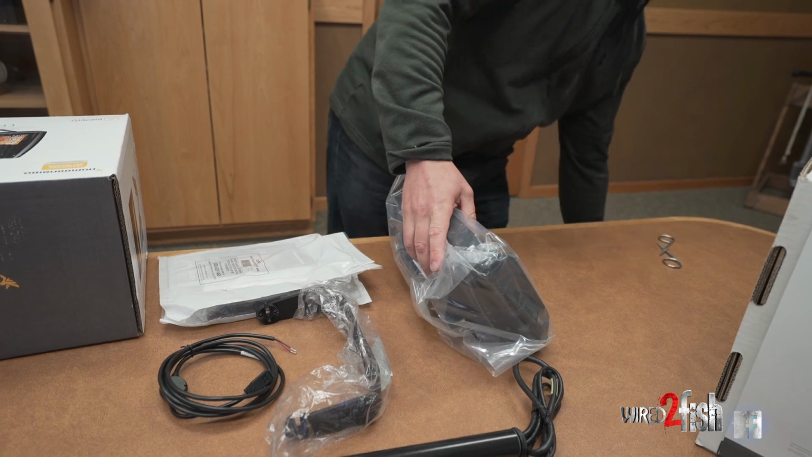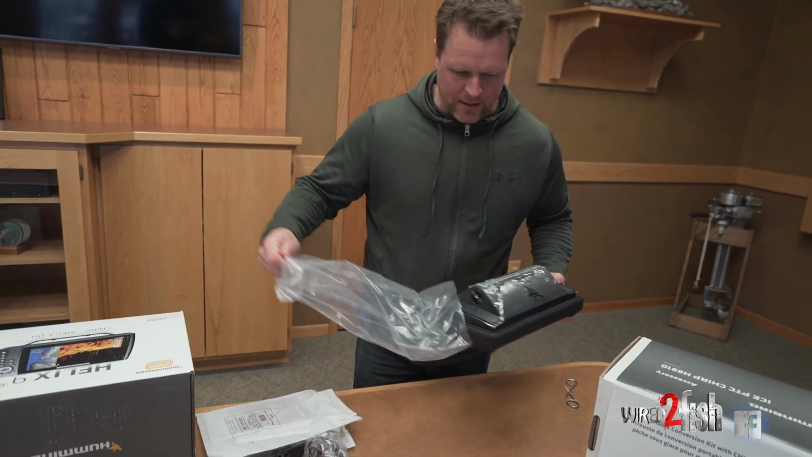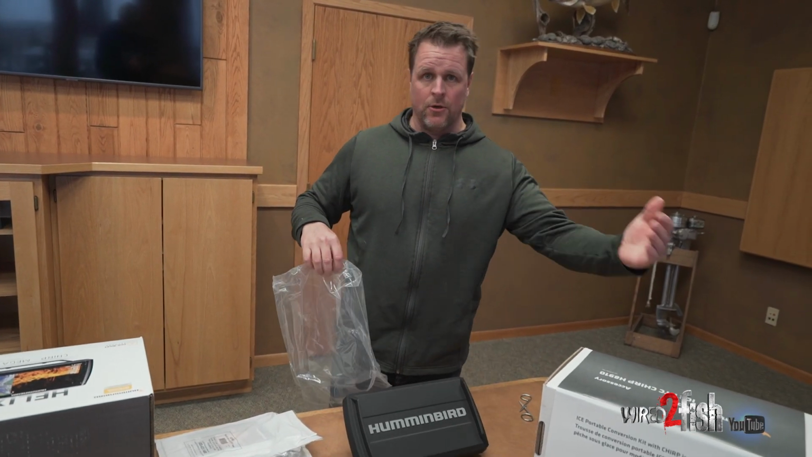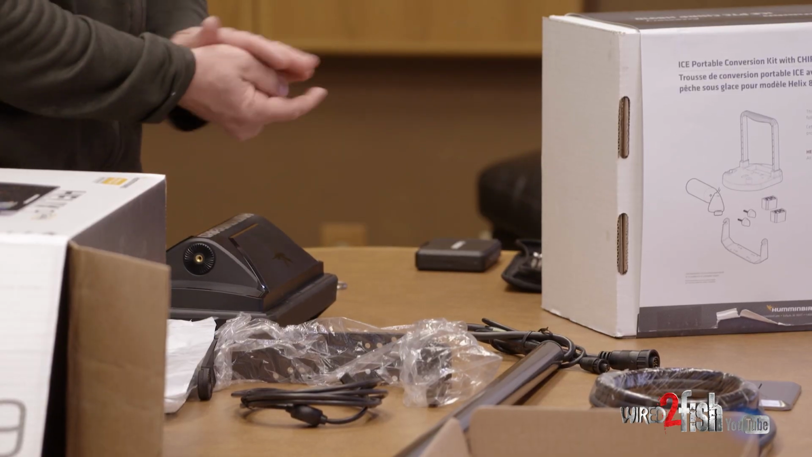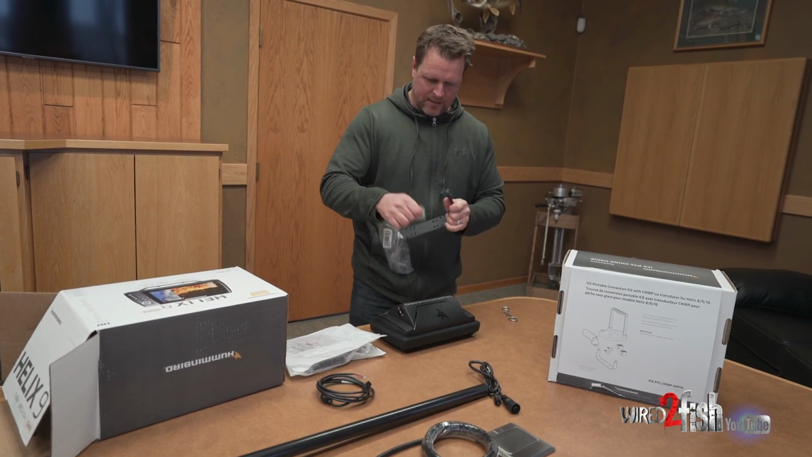The beauty of this whole setup is you can take this into your boat, and we've done a pretty cool video on converting your HELIX between open water use and ice fishing and vice versa. So it's a good value proposition. One unit can service both your open water and ice fishing needs.